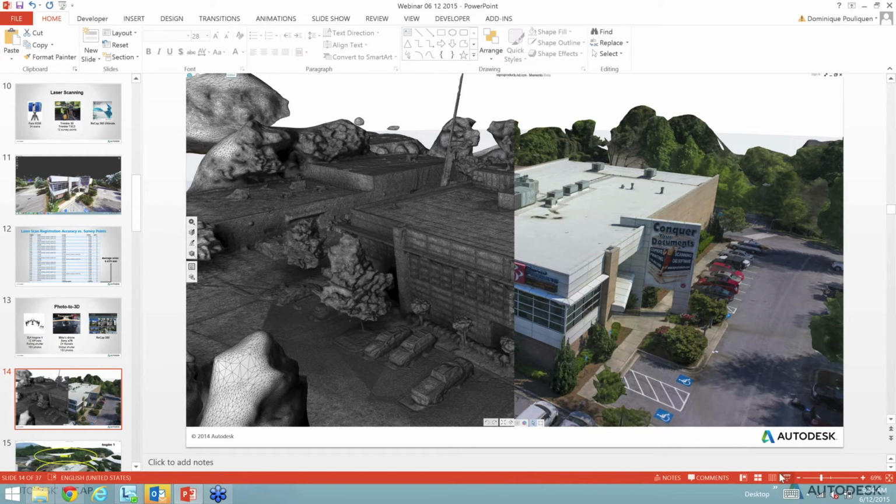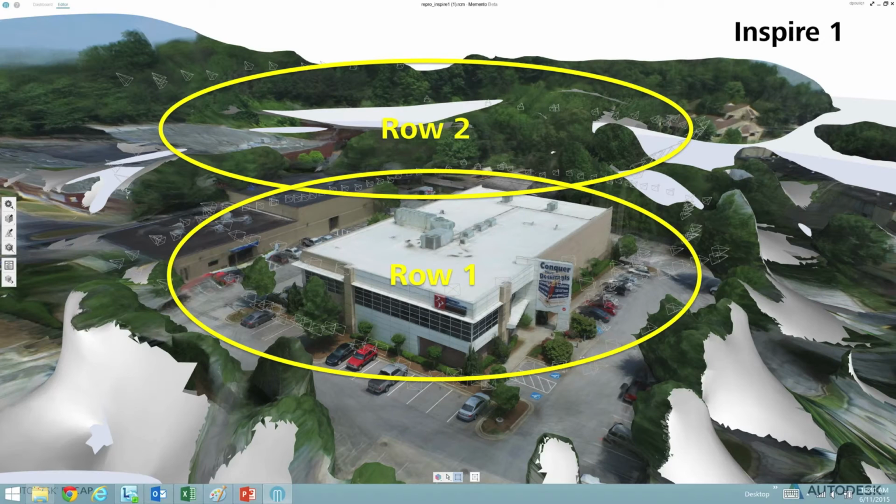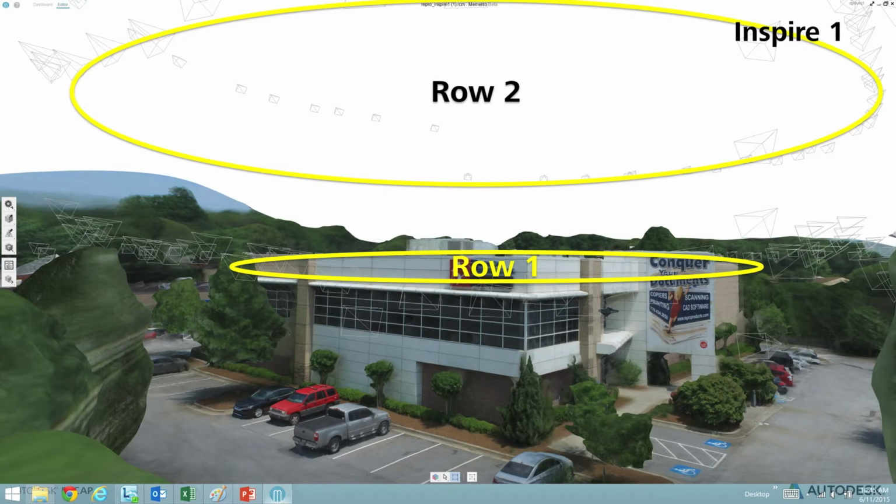For the Inspire 1, we used two rows of photos. The first row was about the same height as the building, and the second row was a little higher in altitude. Each row was made of about 80 photos.